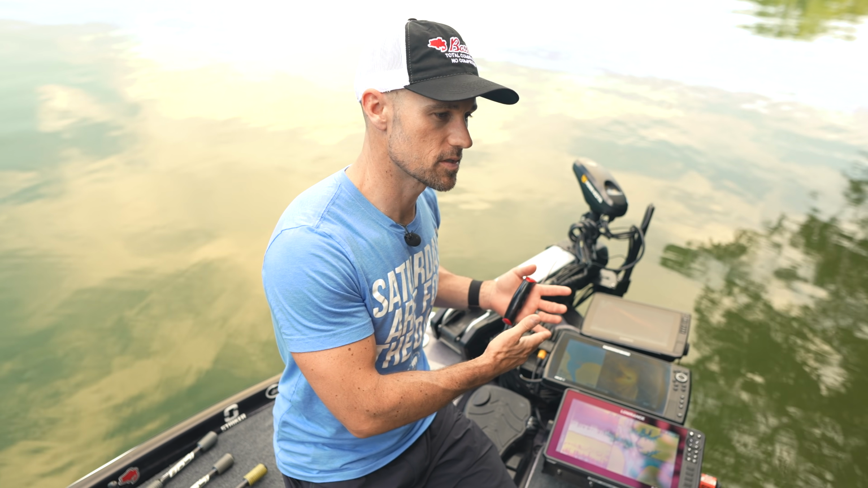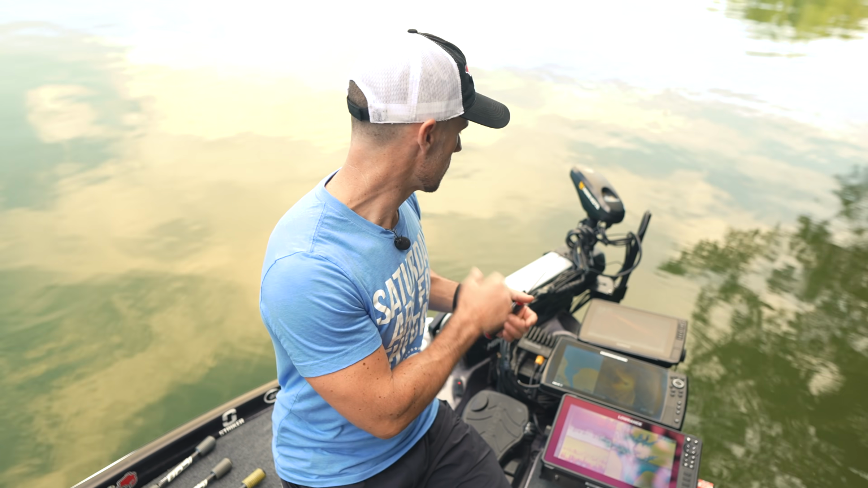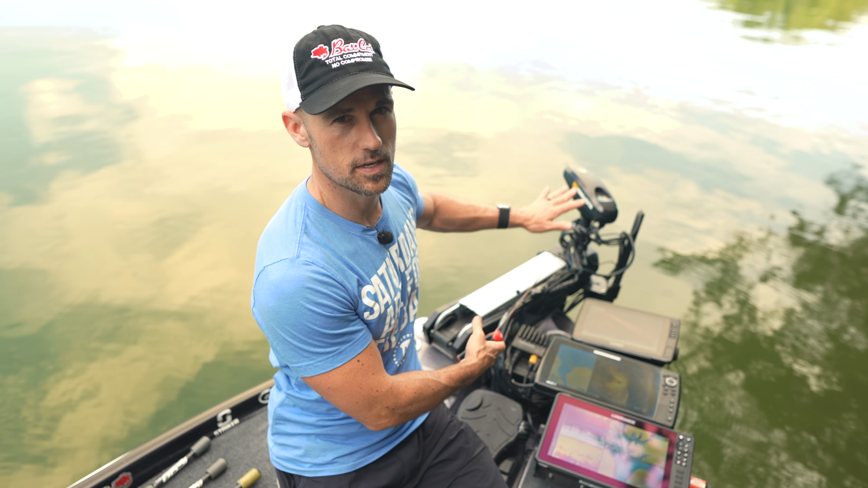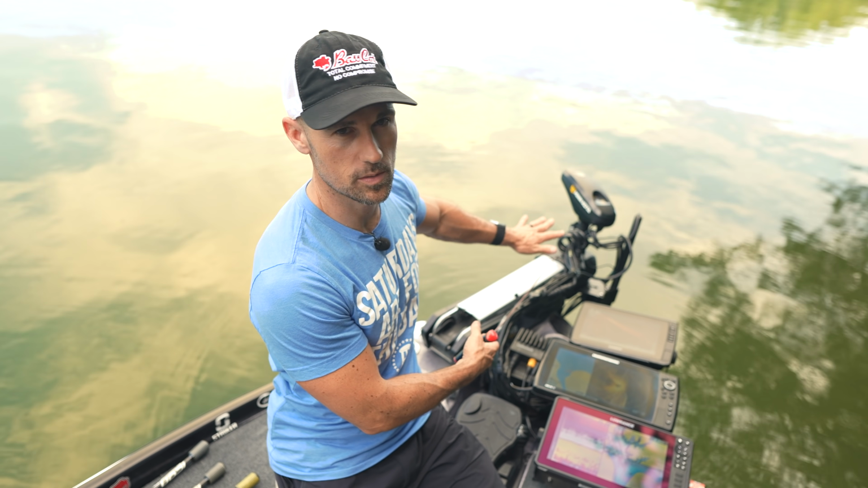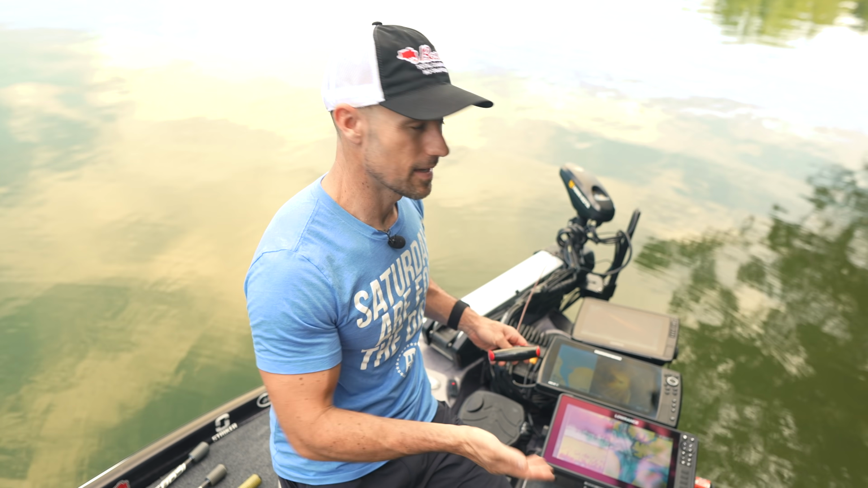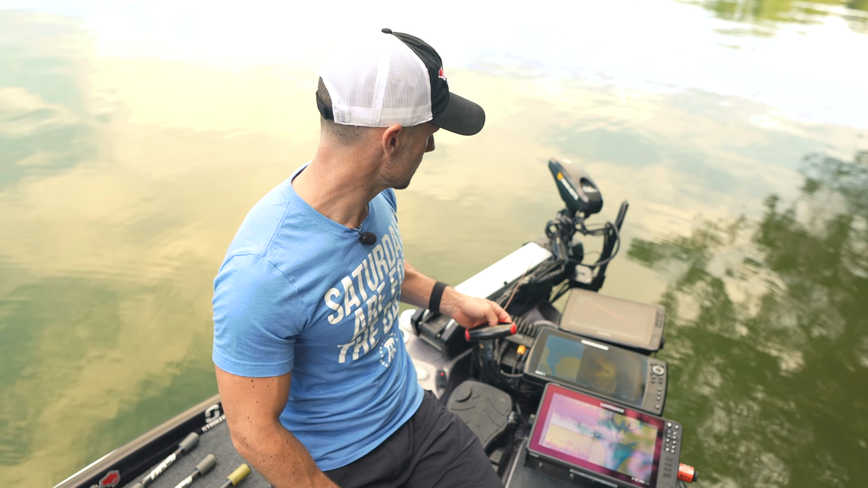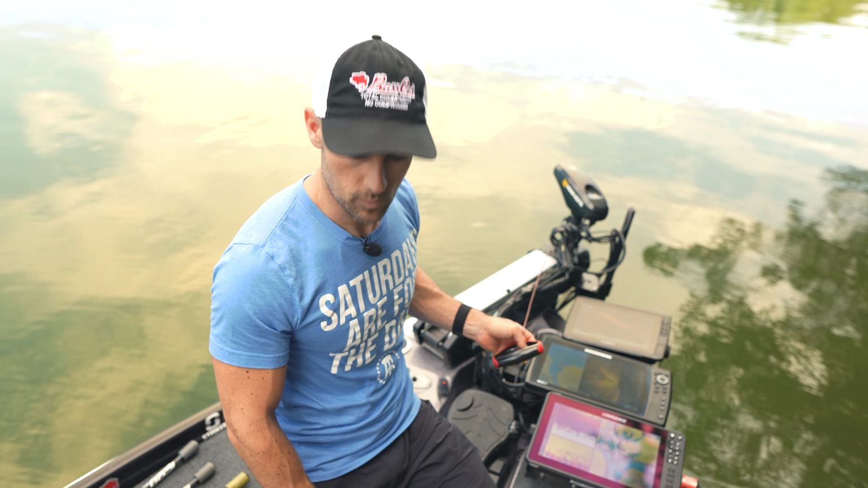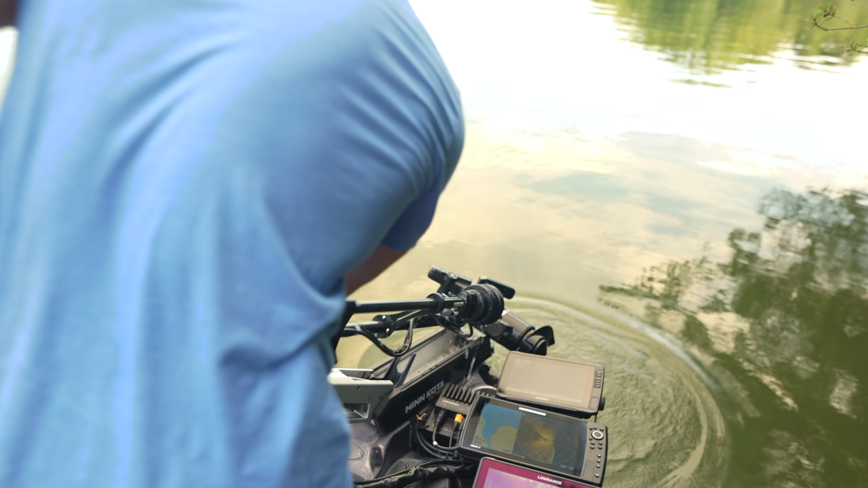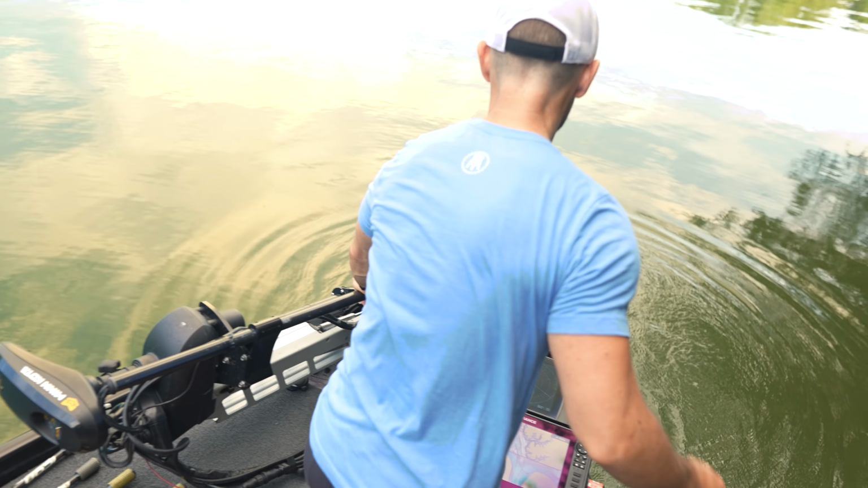You get a little more efficiency with the Ghost, with the brushless motor. I think the mount on the Ghost is probably a little bit tougher, but this is just such a tried and true trolling motor. I mean, the Ultrex is just tried and true. You take care of it, you don't beat it up, it's gonna last and last. So that's why I kind of went back to the Ultrex. But I'm gonna pull it out of the water real quick, kind of show you the business end.